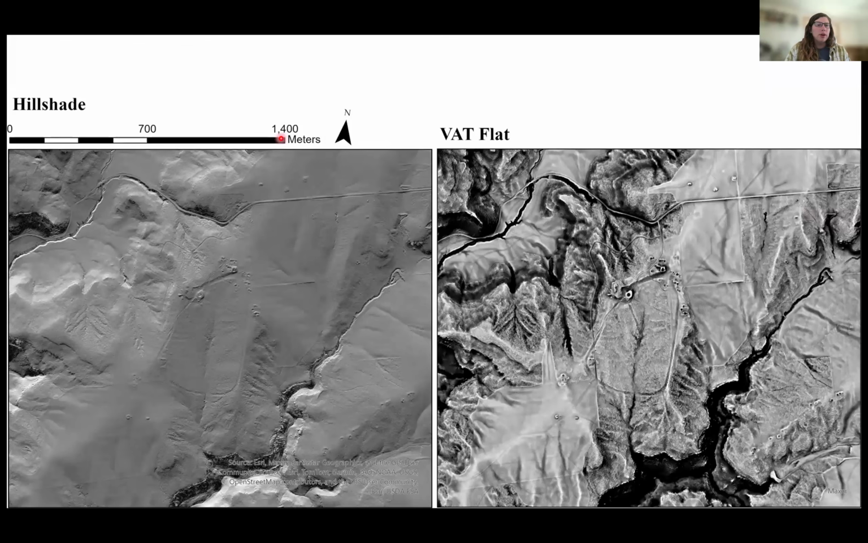So to go back to our first community center, this is the effect of applying that visualization process. Again, on the left we have the hillshade, and on the right we have the visualization for archaeological topography. It pulls out certain features. This road segment is much clearer in the visualization for archaeological topography than it is in the hillshade. It's still visible in the hillshade, but it certainly pops out more using these advanced visualization techniques.